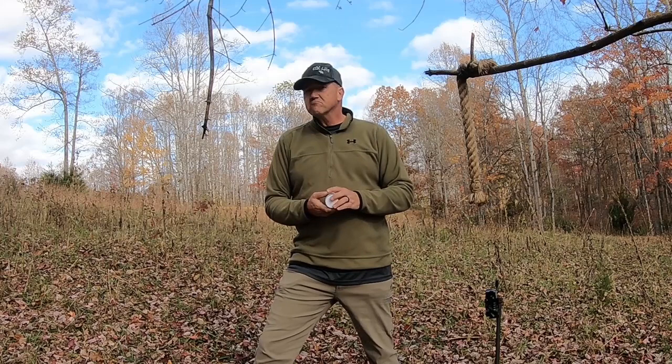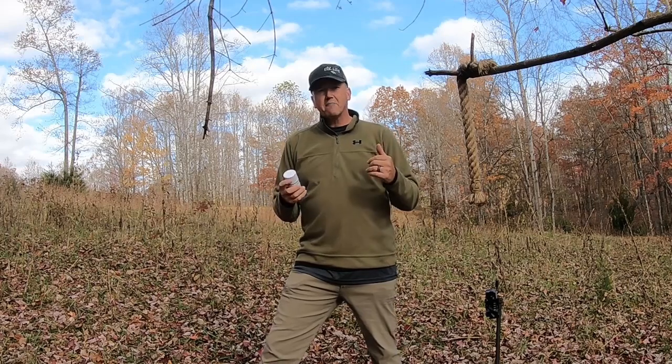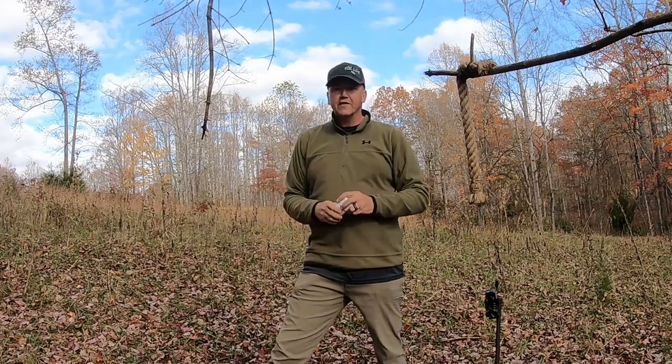My favorite thing to run trail cameras on this time of year, of course, is mock scrapes, because I'm scouting for deer season. And my favorite thing about mock scrapes is just seeing that interaction with deer, trying to get the antlers at different points of view, and that kind of thing.